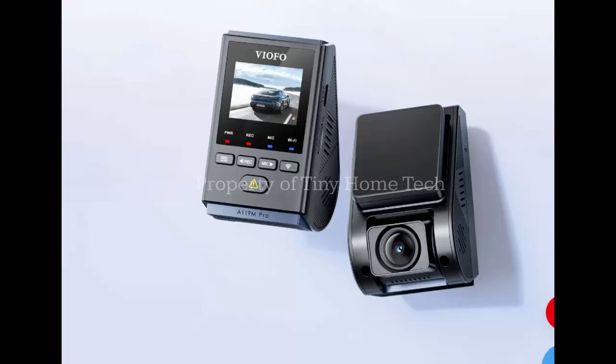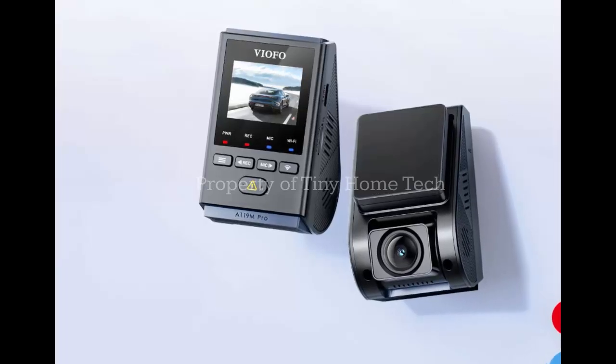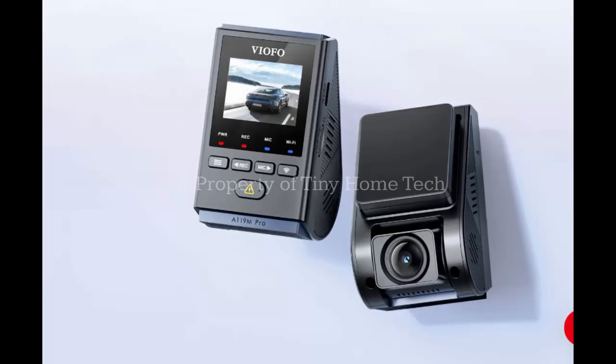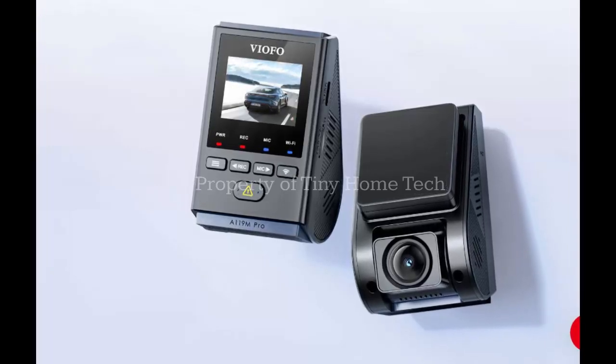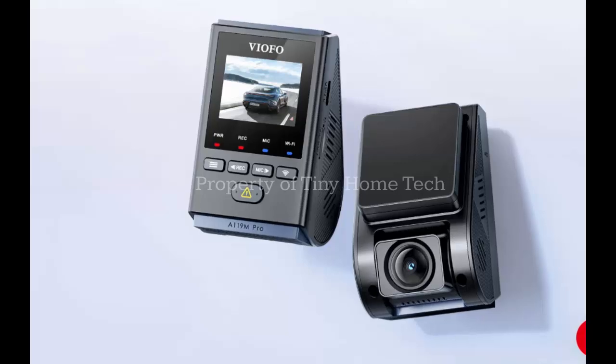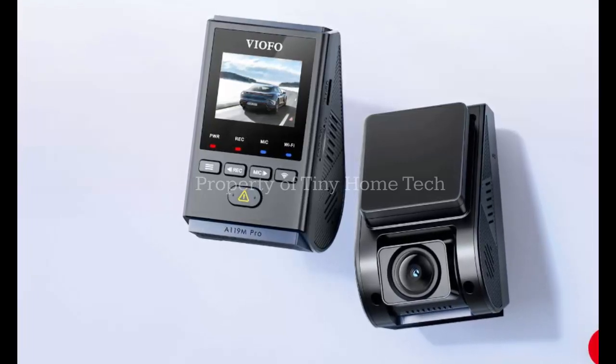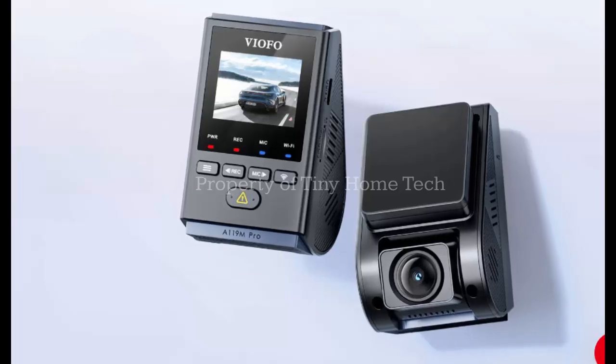Low light performance is another highlight. The A119M Pro features enhanced night vision, designed to retain clarity even in poorly lit environments. Combined with HDR support, the camera balances bright headlights and dark surroundings, helping ensure usable footage during night driving or in tunnels.